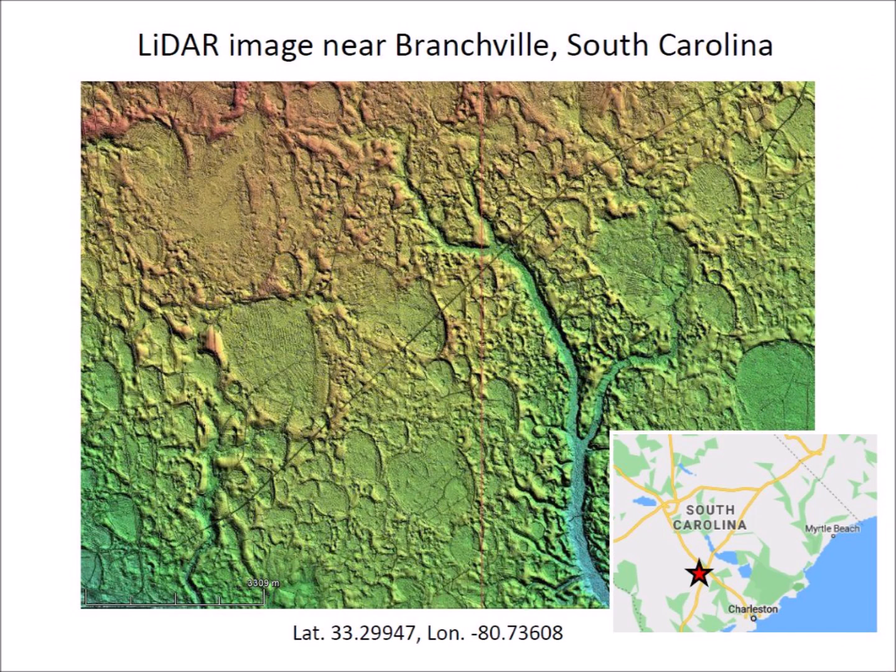Highly degraded Carolina bays completely cover the landscape near Branchville, South Carolina. These bays have poorly defined rims and water channels flow through many bays. The erosion of the bays makes it difficult to see complete ellipses and to count the number of bays. Farming is responsible for much of the erosion.